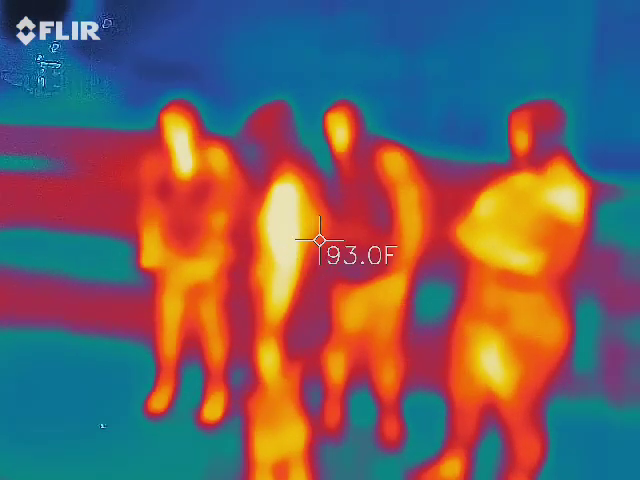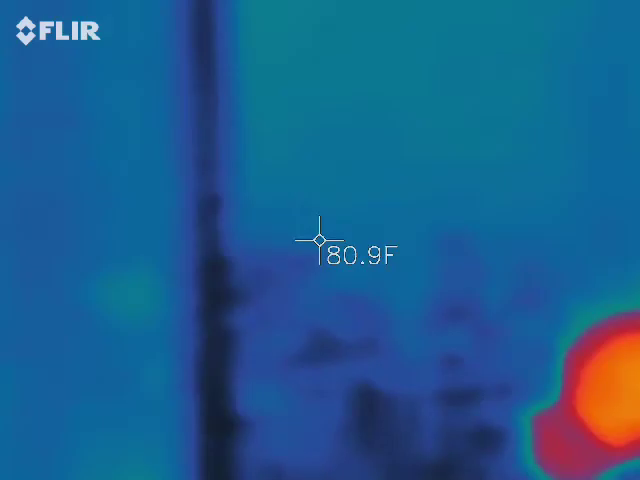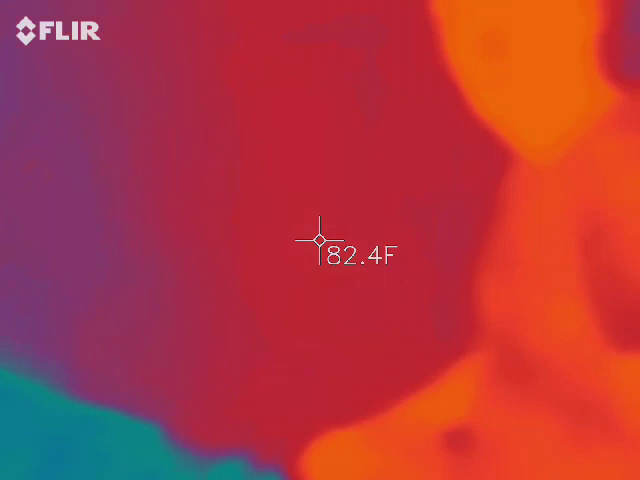All right, so what I want you to do, this wall over here seems pretty blank. So go ahead and point your camera right at that wall for me. It should bleed out to one color. So you want to try to keep somebody in view. Do you see how the wall changed color now?